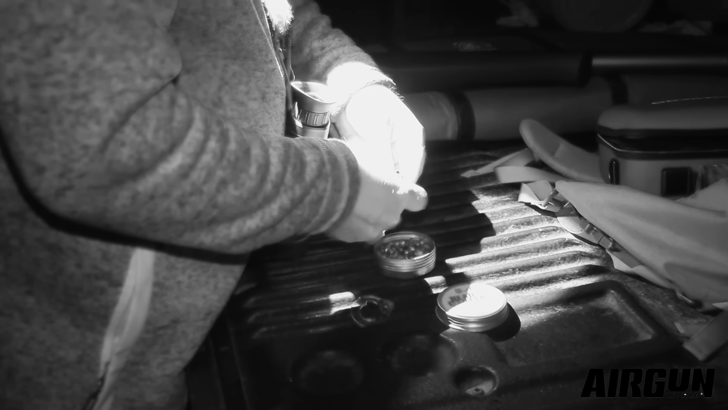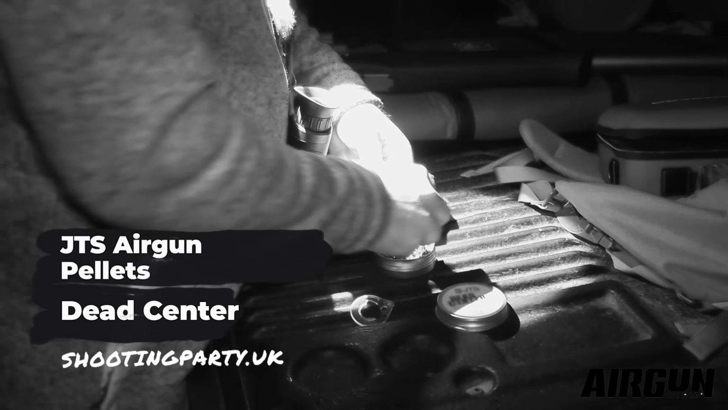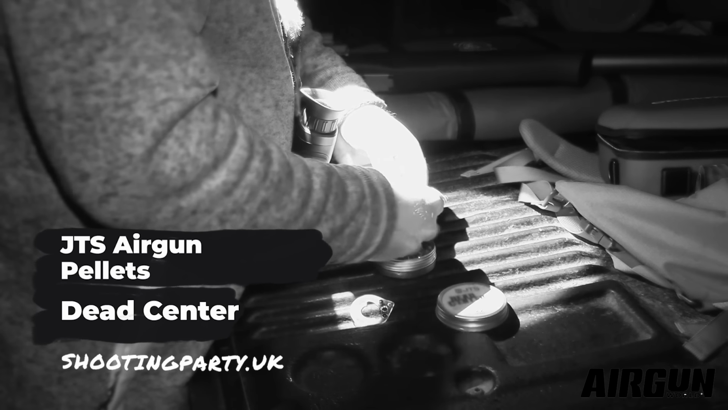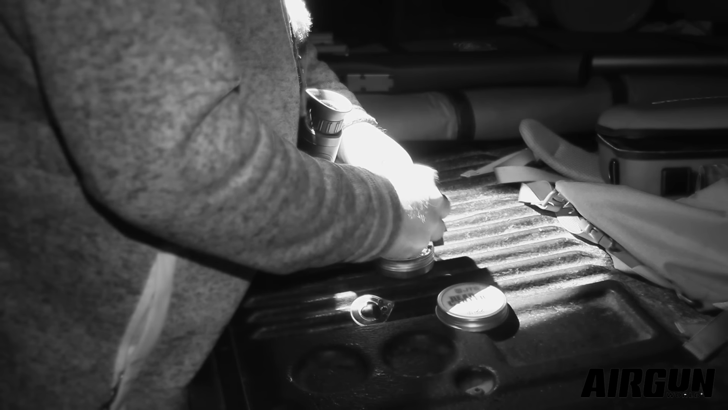I'm using the JTS Dead Center pellets again. These are the heavier ones, the 18.13 grain pellets. The DRS takes 14 shots in .22. To be honest, it's not the easiest magazine in the world to fill up, and best done with a little bit of light.